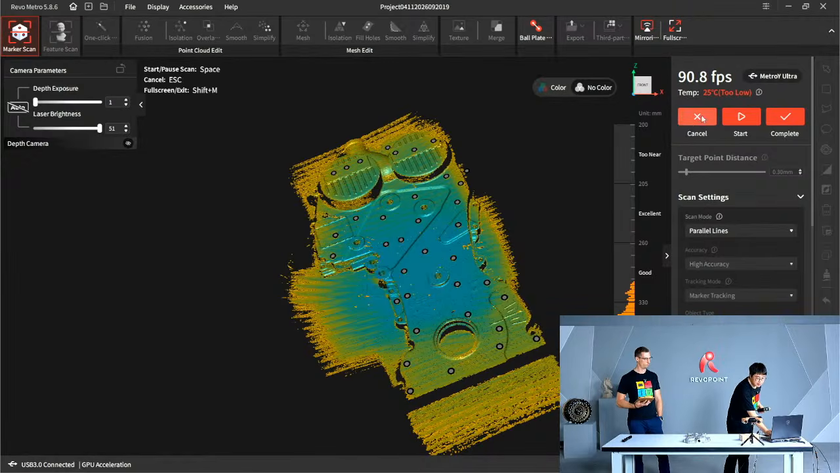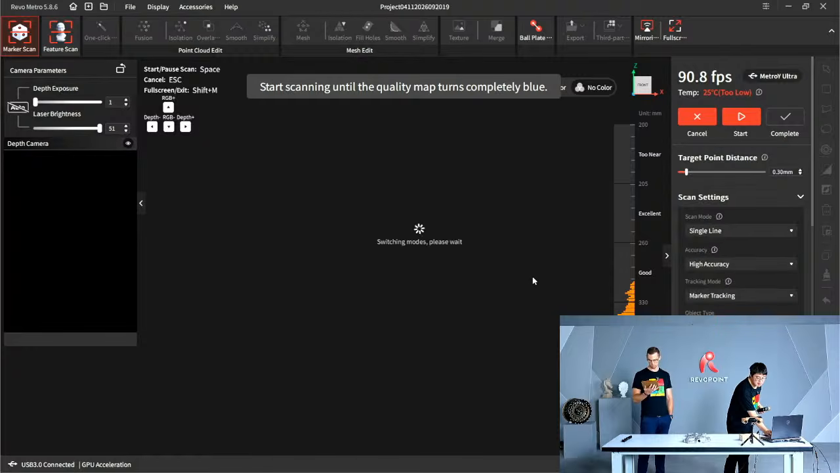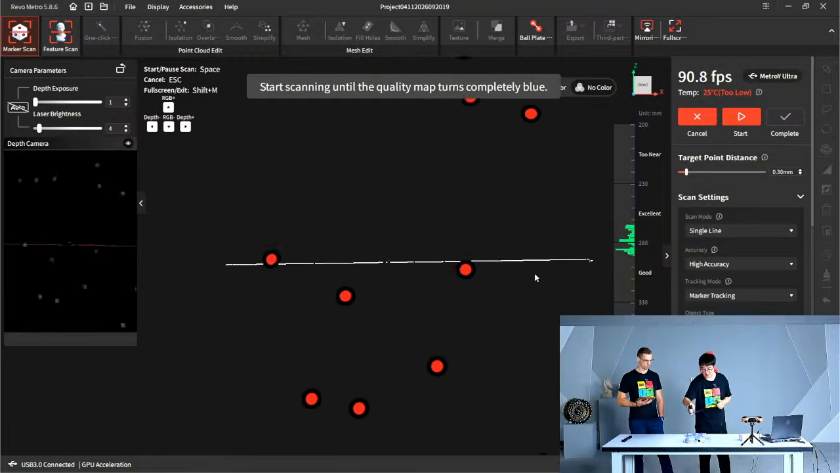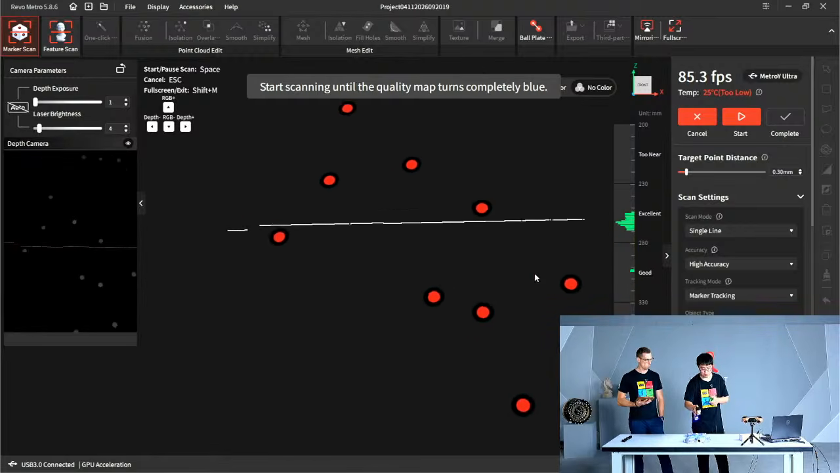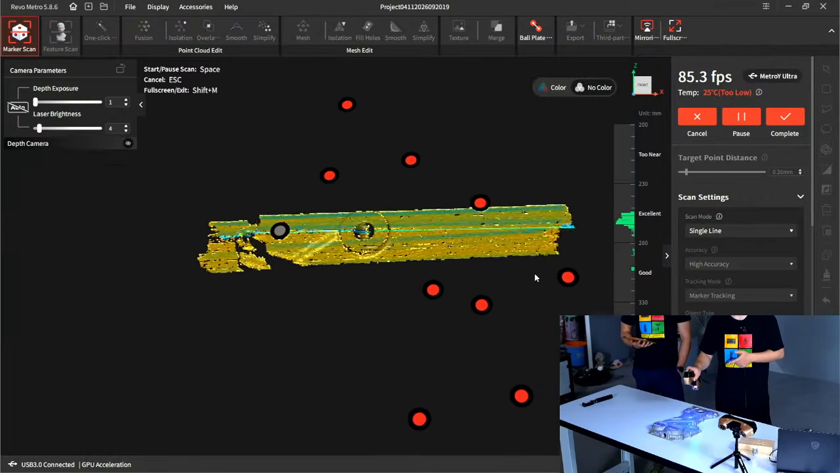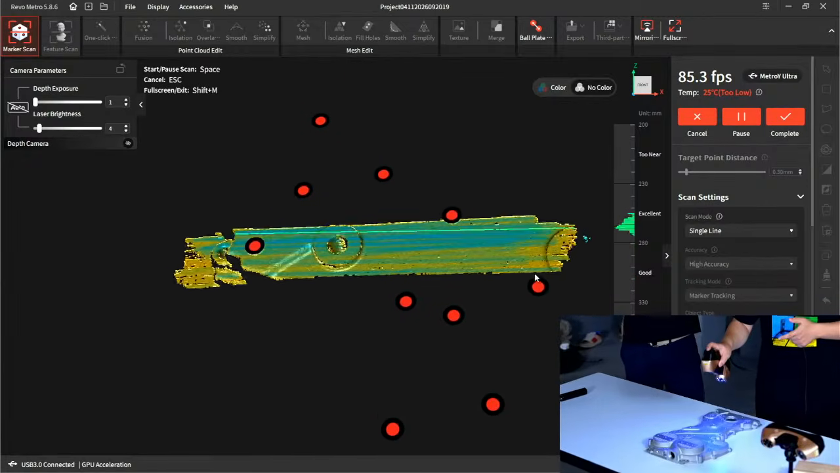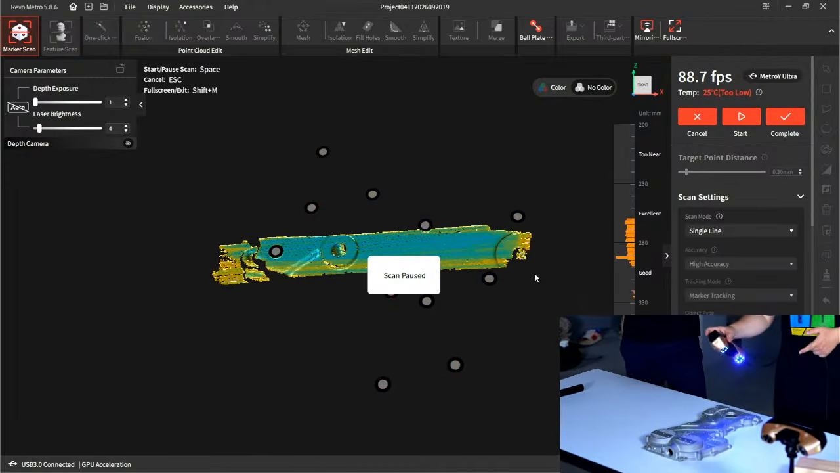And the single lines. We'll show you the full field and auto turntable soon. So the single line is good for when we're working on these holes and crevices. And again, if you don't want to switch it on the computer itself, you can use the control panel on the scanner.